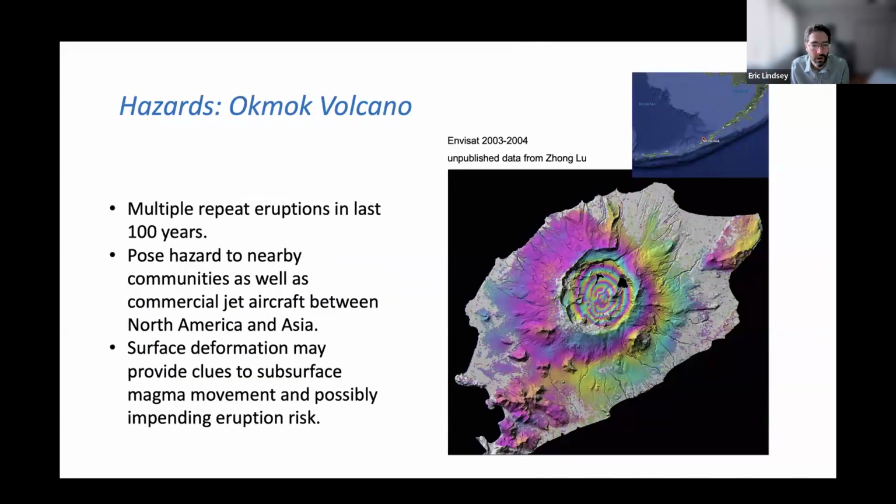Here's another one in the Aleutians. It turns out you think they're really remote, but the main air traffic route between Asia and North America goes right over the Aleutian Islands. So if you're flying between Tokyo or Beijing or Seoul and the west coast of the US, you go right over the Aleutian Islands. And so this is an area that's really important for monitoring eruptions and ash hazards to air traffic. So the Alaska Volcano Observatory actually monitors these volcanoes routinely and carefully with InSAR.